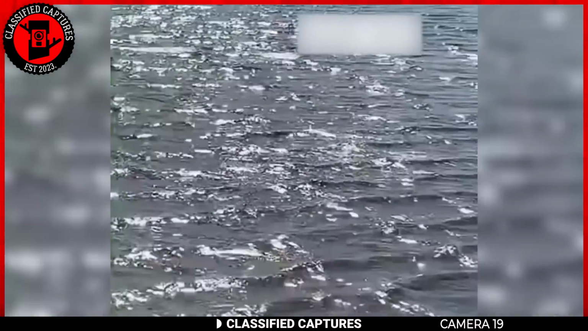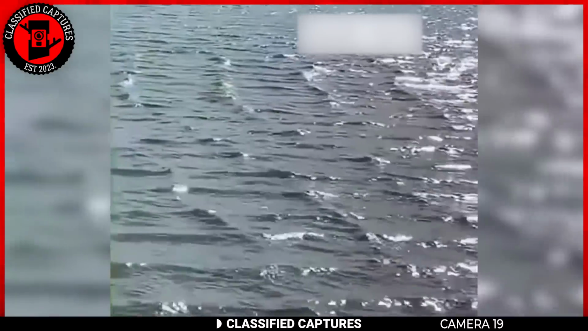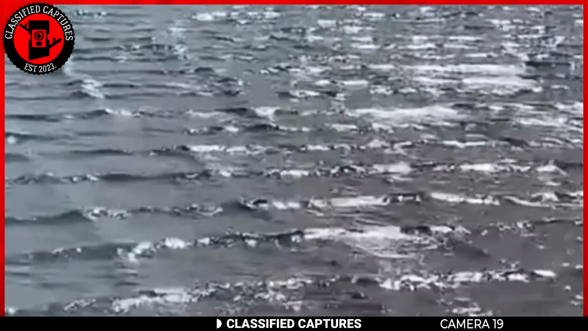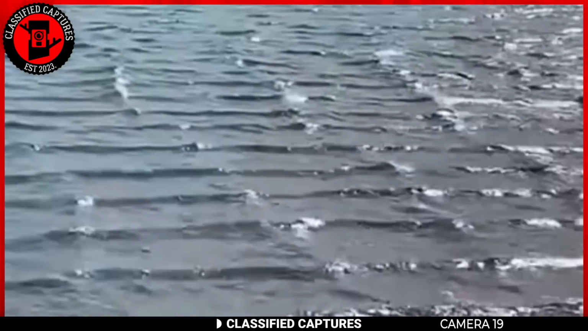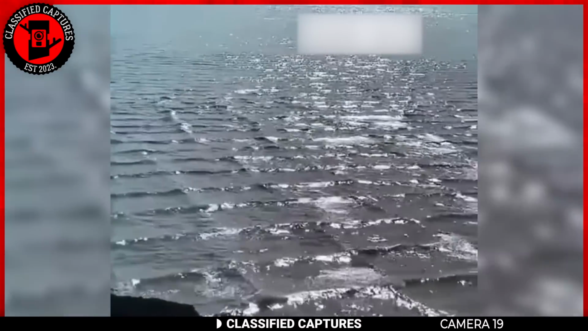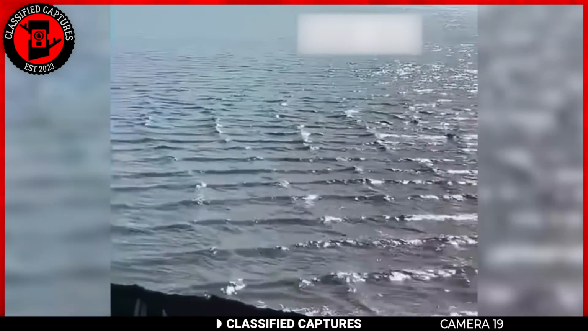So here's the deal. If you ever spot square waves, it's not the time to channel your inner daredevil. These cross-sea collisions can create riptides that are not to be messed with. It's nature's way of saying, hey, maybe find a safer spot to enjoy the view.